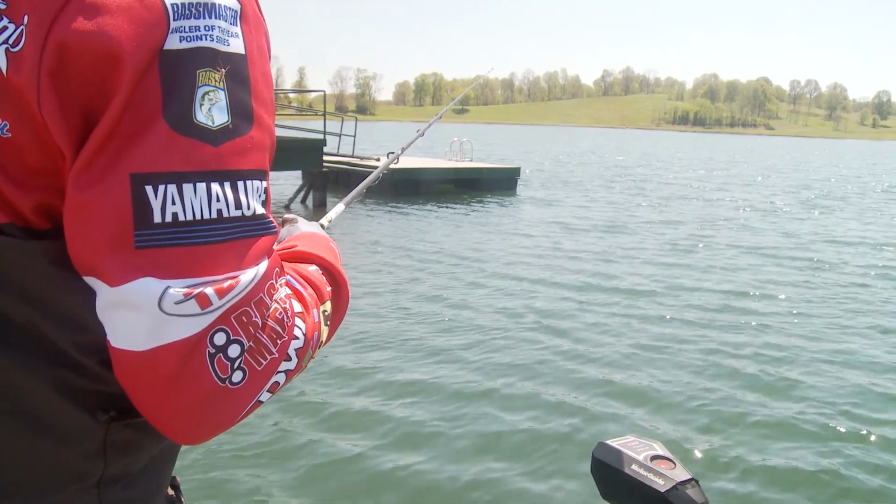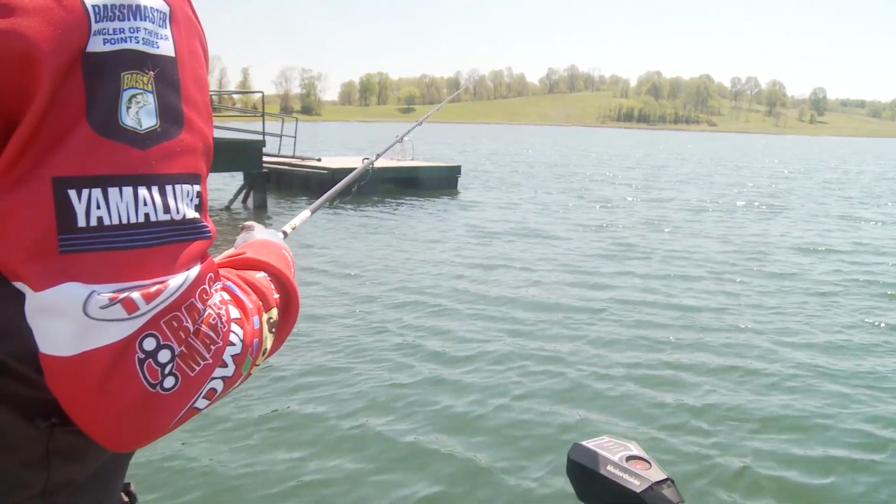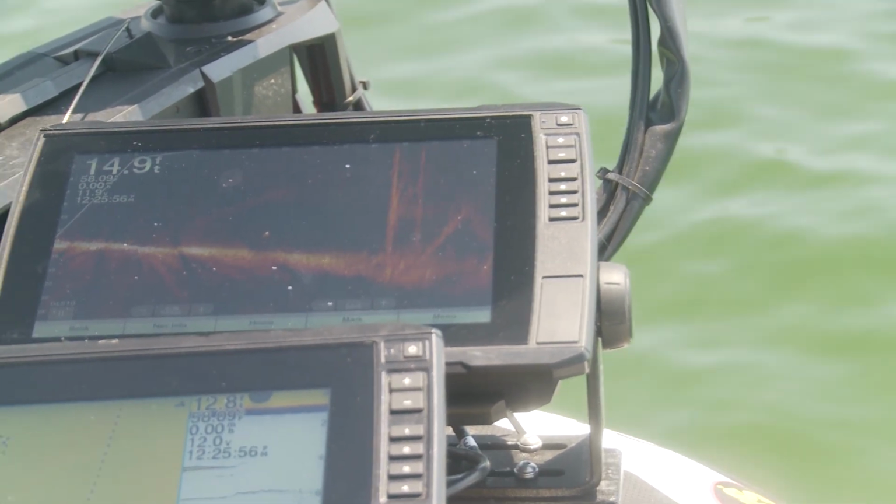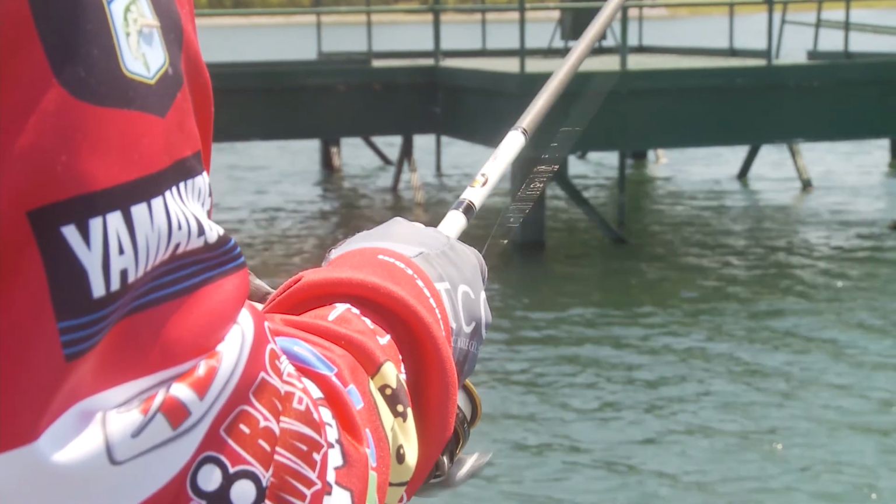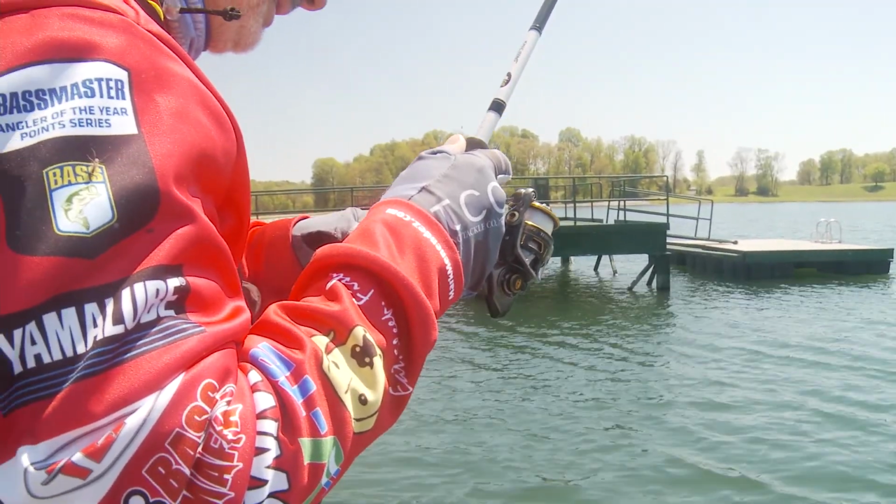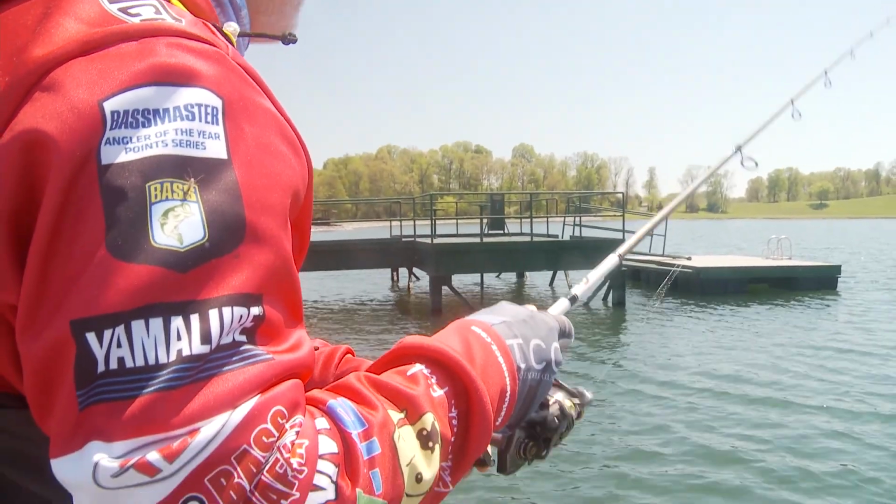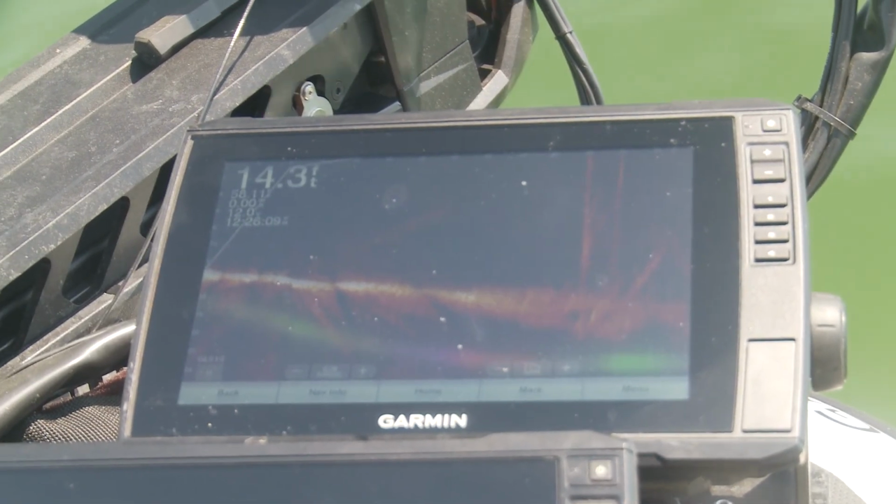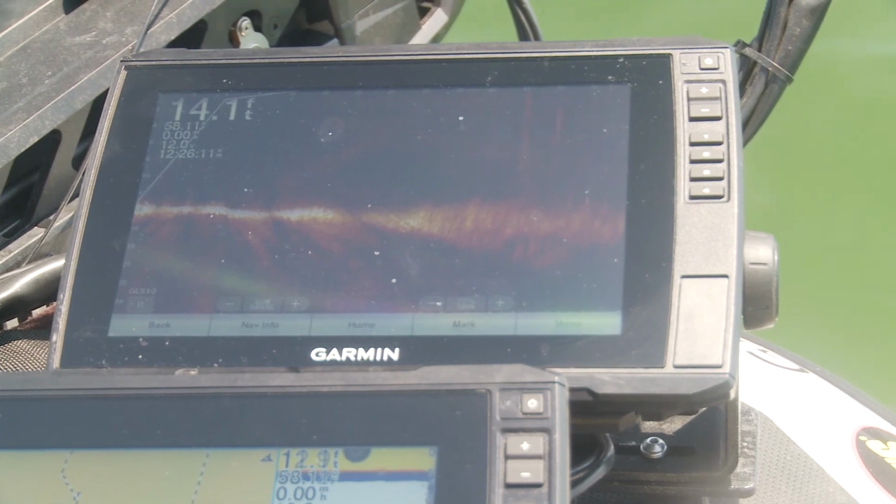See the dock piling right there. See the dock? You can see fish moving from left to right. There's about 5 of them that just moved around the corner of that dock. Ease up just a little tighter.